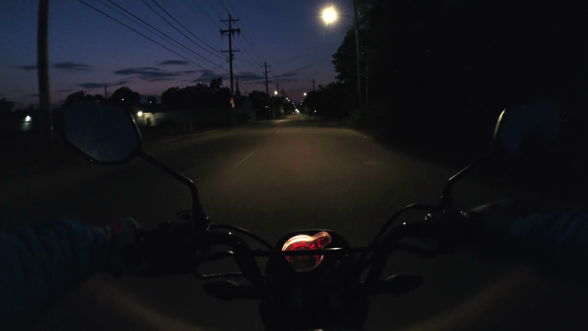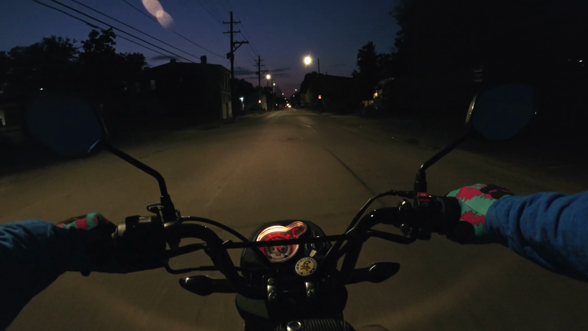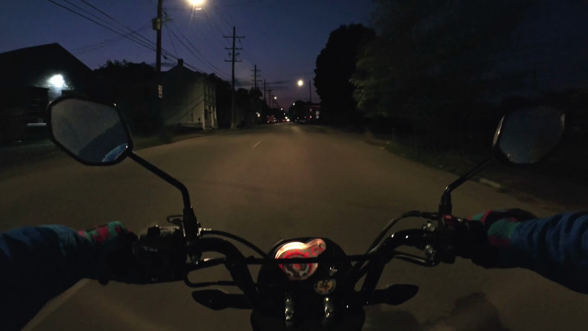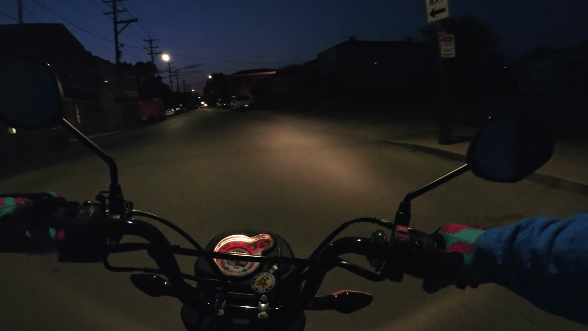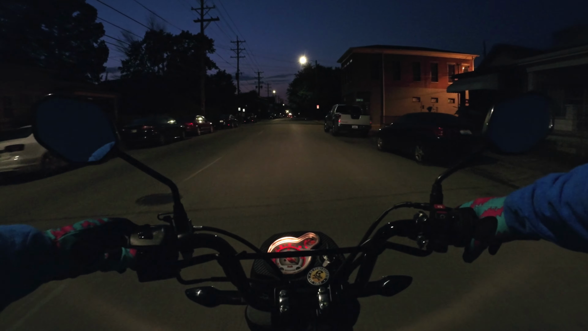I guess I'll go down through some streets I haven't gone for all that many rides on before. And this is north. Oh, I can't turn there. Gotta turn here.